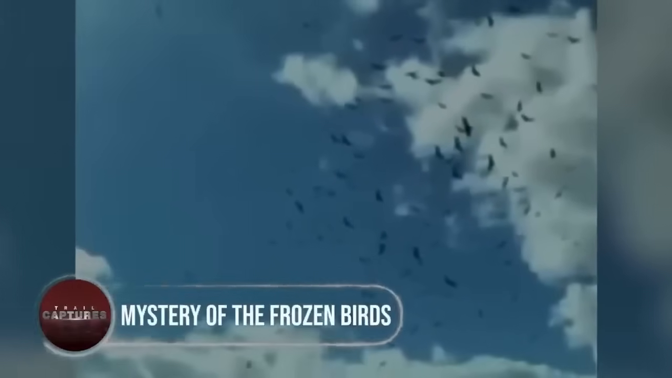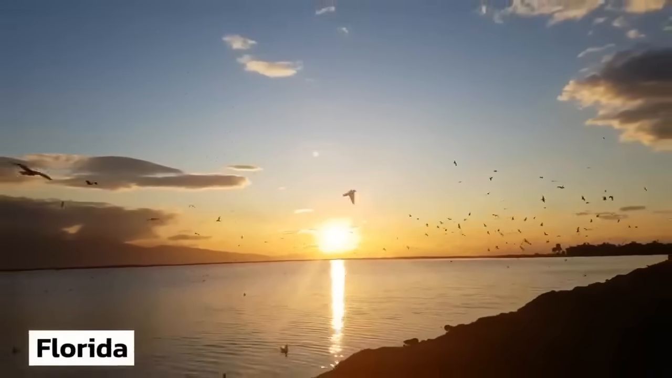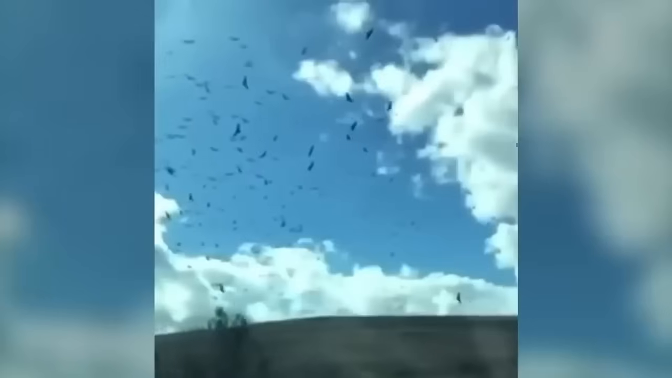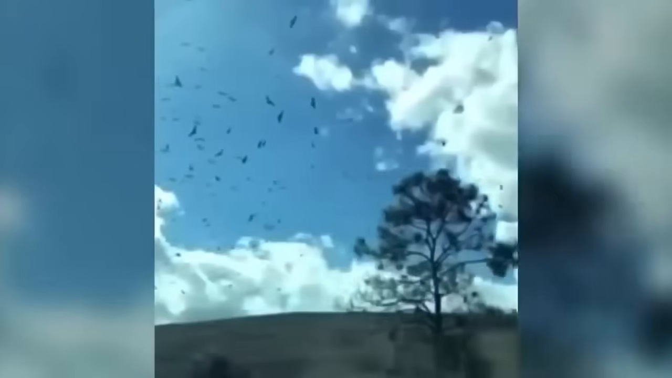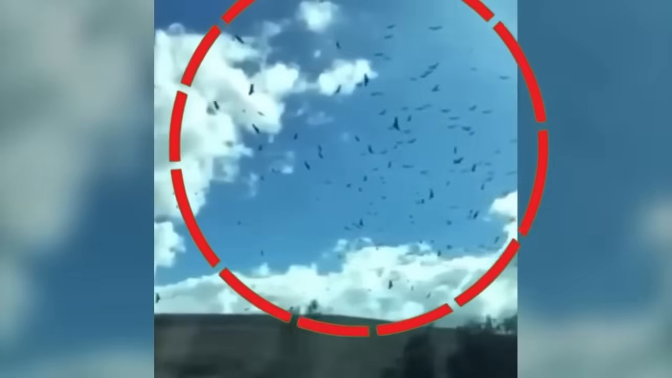Mystery of the Frozen Birds. Now, we jet off to sunny Florida, where a seemingly ordinary day takes an extraordinary turn. A resident captures a scene of a flock of birds soaring in the sky, their silhouettes against the vibrant blue canvas. But hold on, as he zooms in, the spectacle morphs into something truly uncanny. The birds aren't just flying, they're suspended in midair like feathered statues, frozen in time.